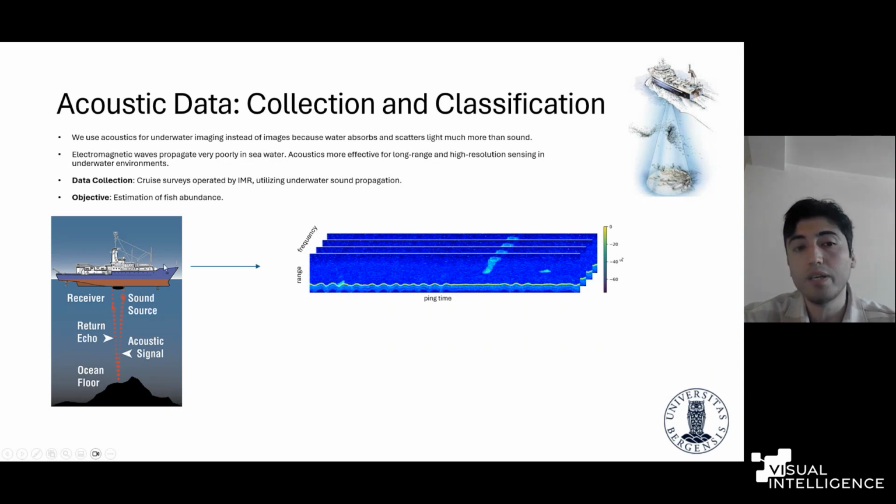During the survey, the research vessels are also moving along the ocean, and eventually we cover some regions, and we have a two-dimensional array for each echo sounder operating with different frequencies. For each echo sounder operating with a different frequency, we have a separate channel for our acoustic data.